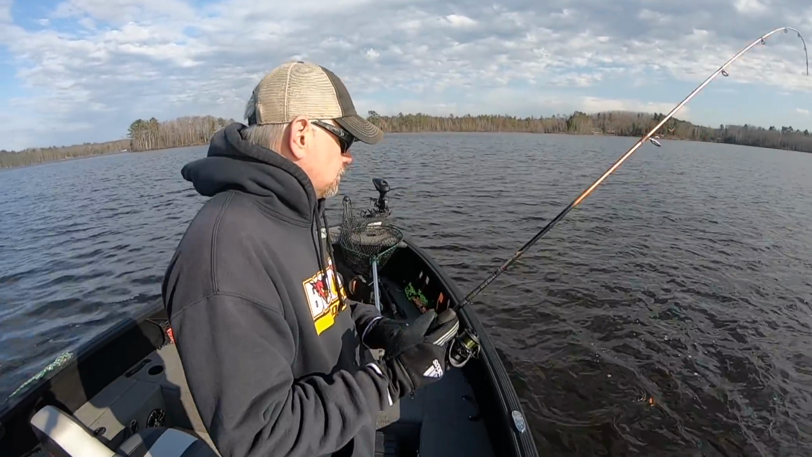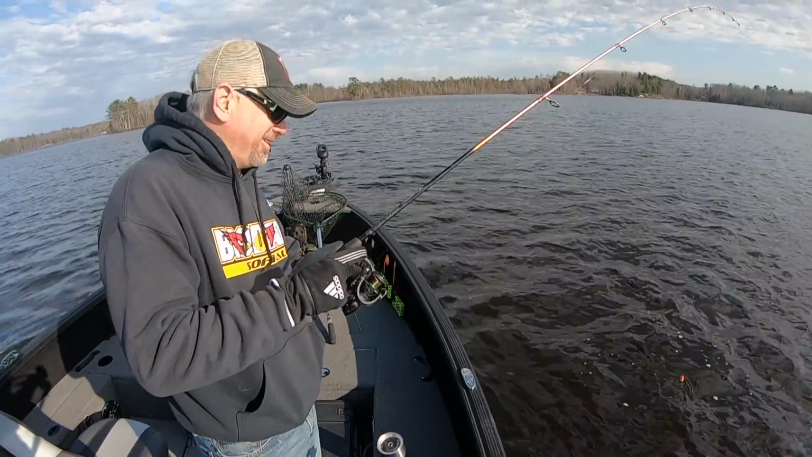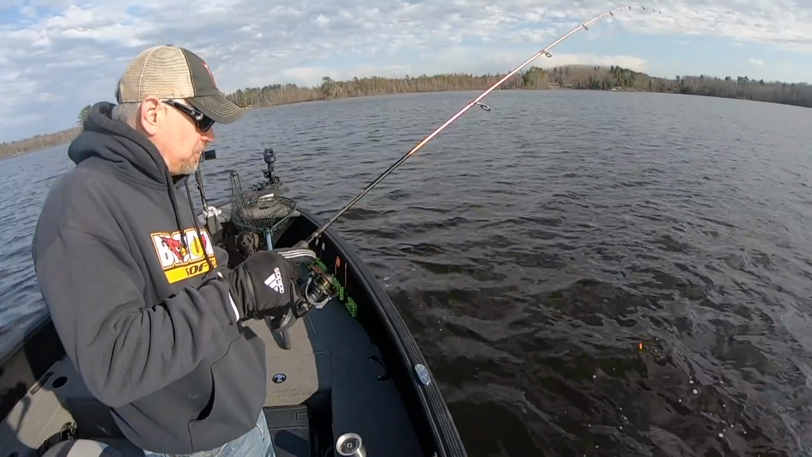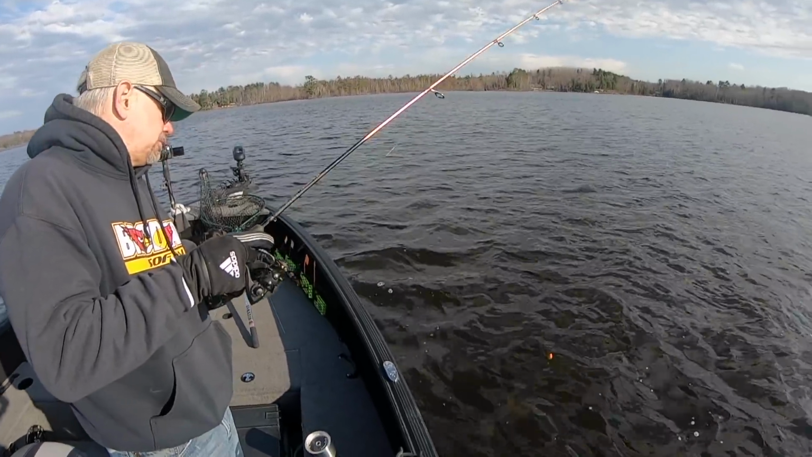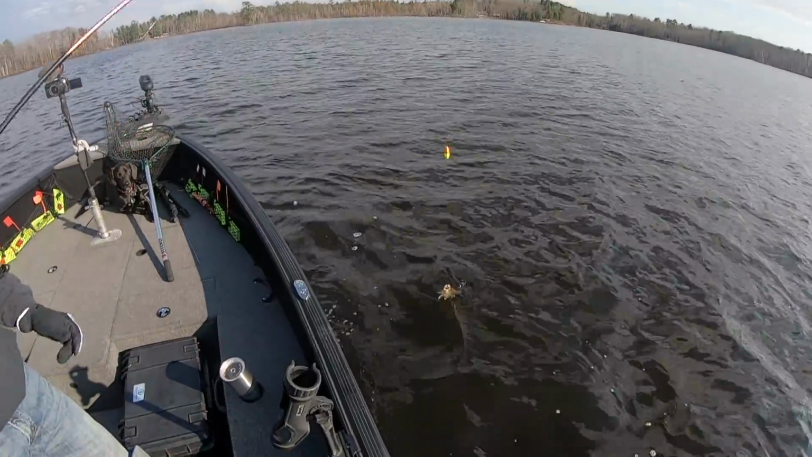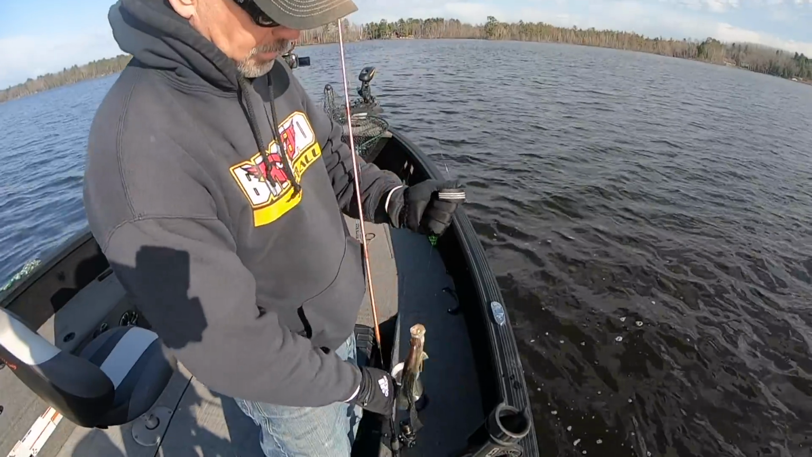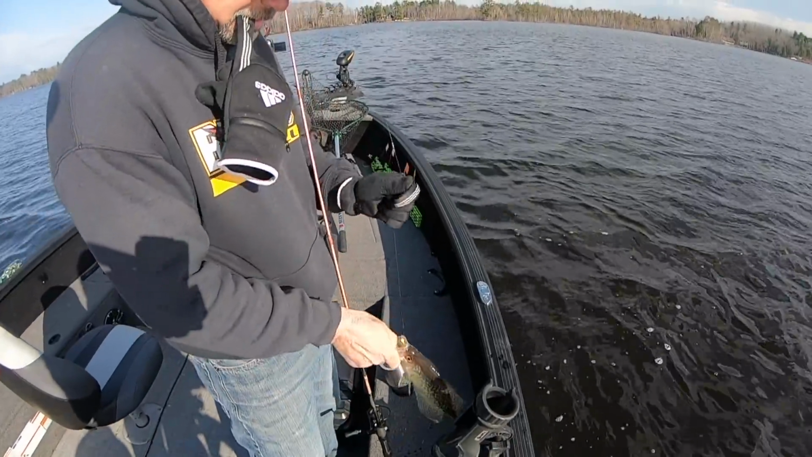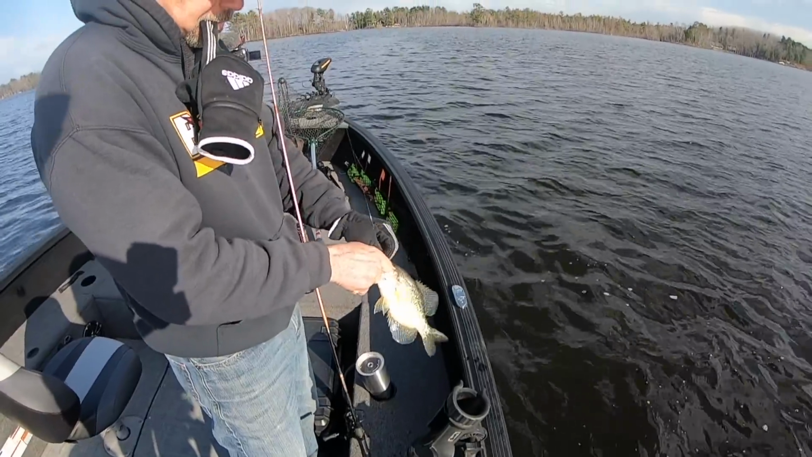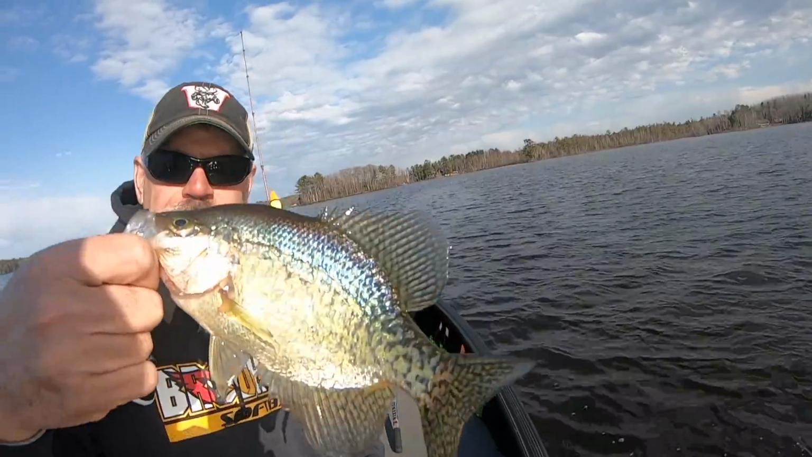Fish on. The bite has literally gotten so difficult, we are basically power slip bobbering them. Driving around till you see one at least elevated a foot off the bottom, and then dropping right down to them. Pretty crazy. Not your typical spring crappie bite, but we are catching them. Nice one there. Beauty. Spring crappie.